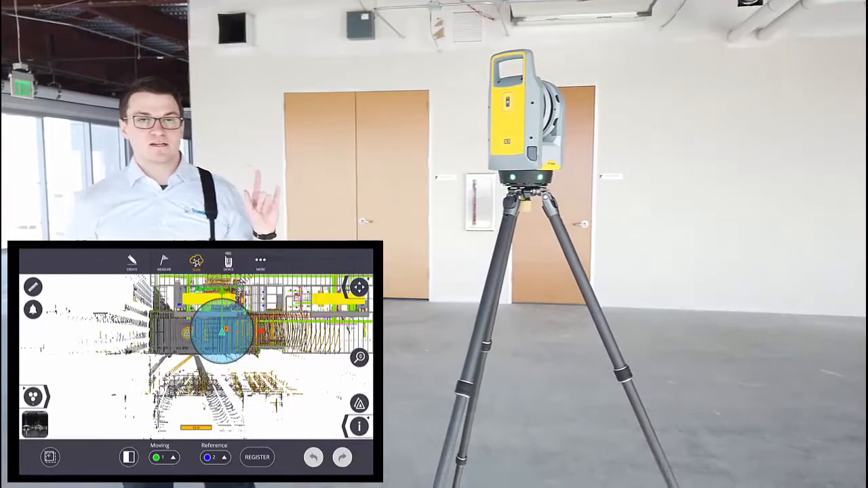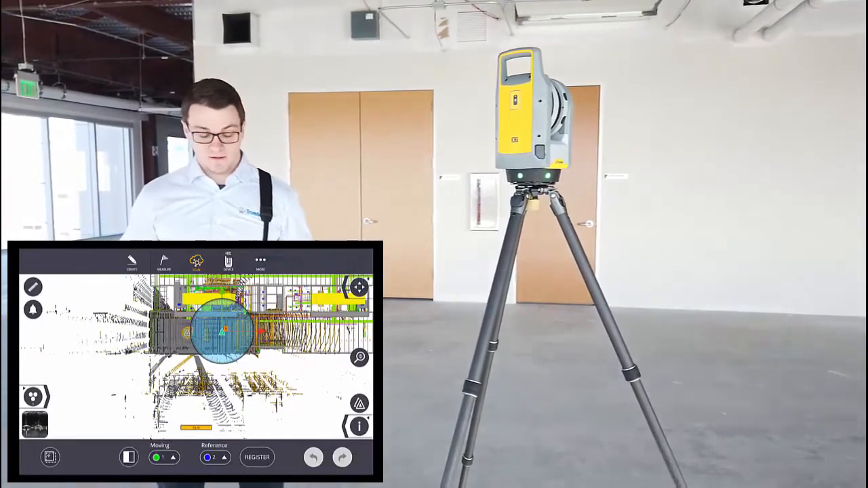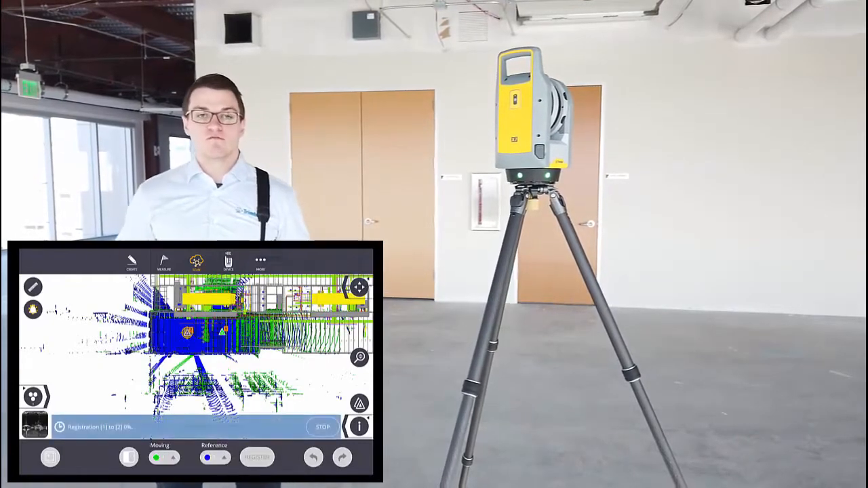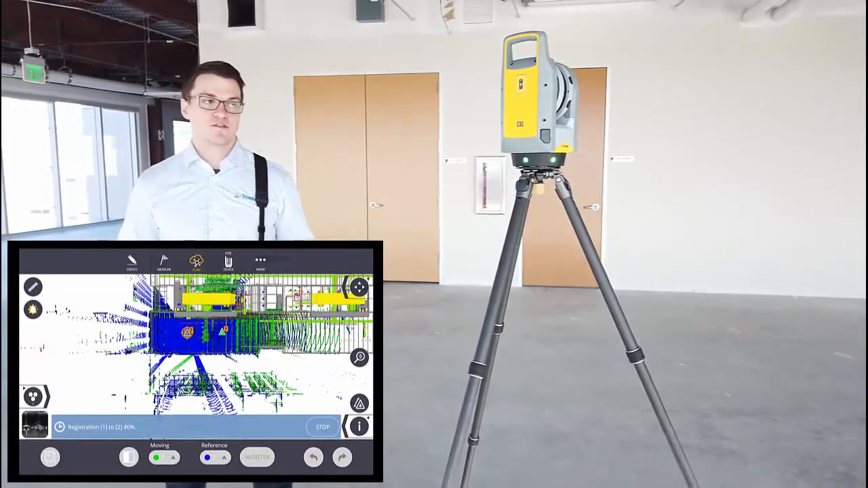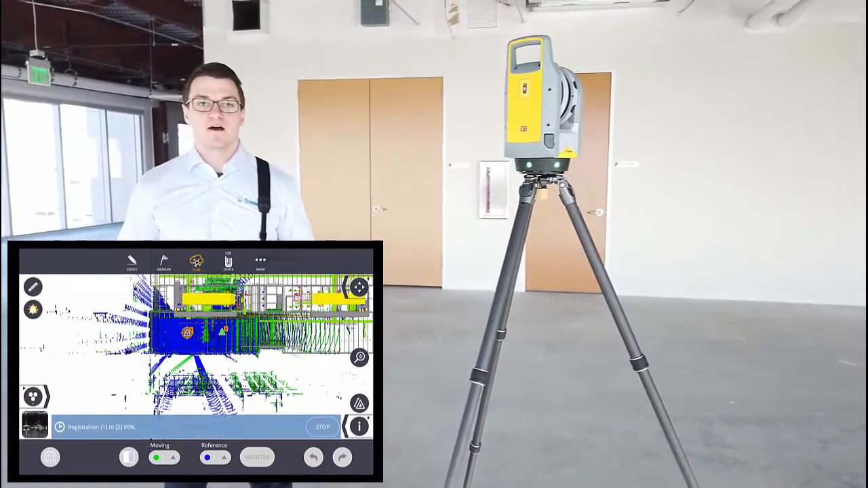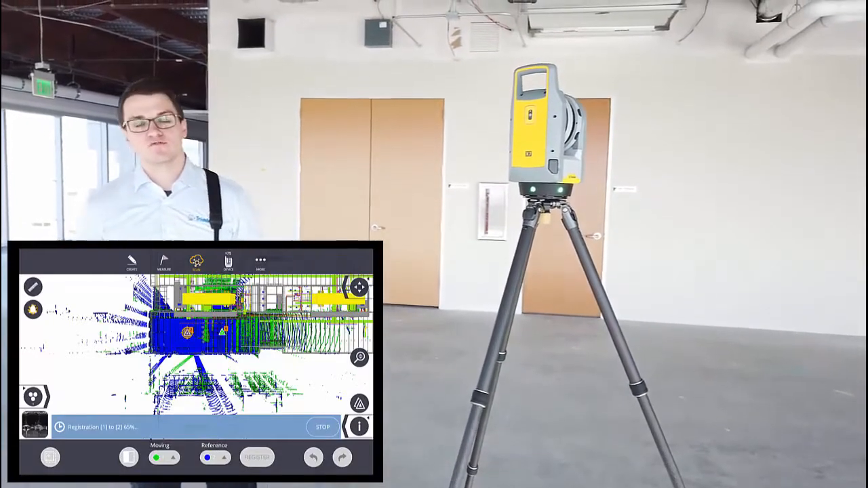Again, if I would have taken that first scan second, I could have just had this done automatically. But that's how you reference to the model in Trimble Field Link version 5.4. We will have additional videos showing you the registration setup as well as how to geo-reference in the office.